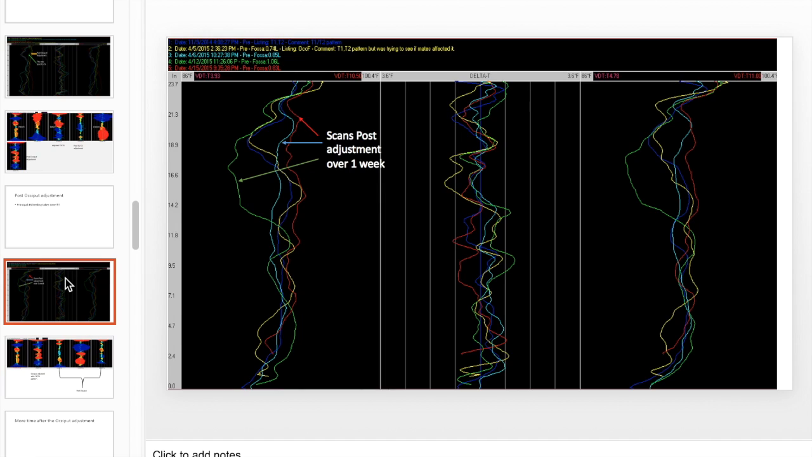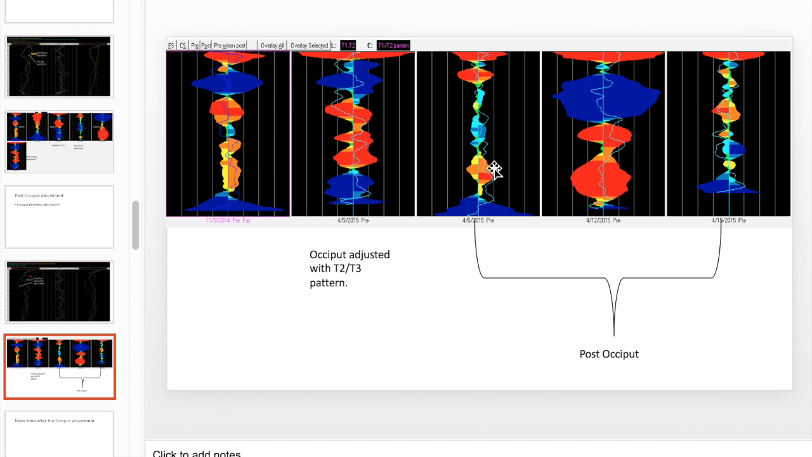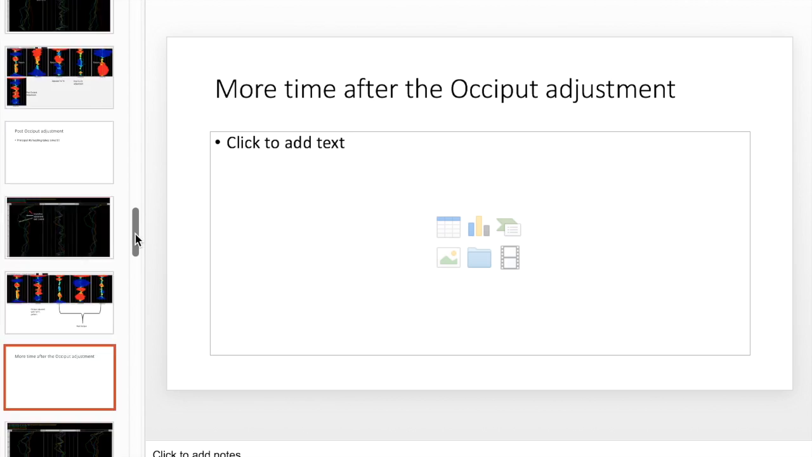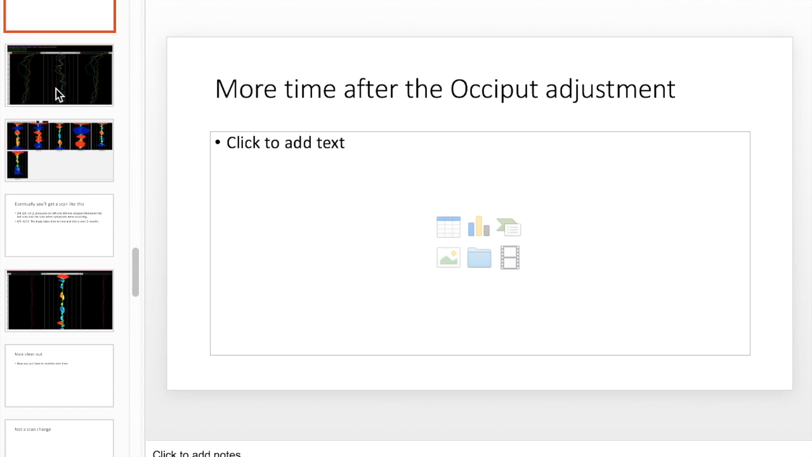Just gonna double check. Yeah, so 4/5 was post. So then it changed from here to here, no adjustment. Changed from here to here, and then it changed from here to here. All after the occiput adjustment. So what do you do? You just give it more time, right? The body's changing.